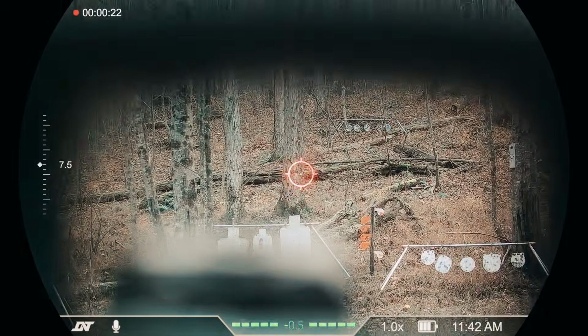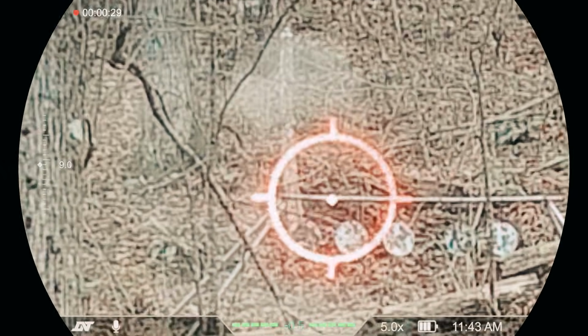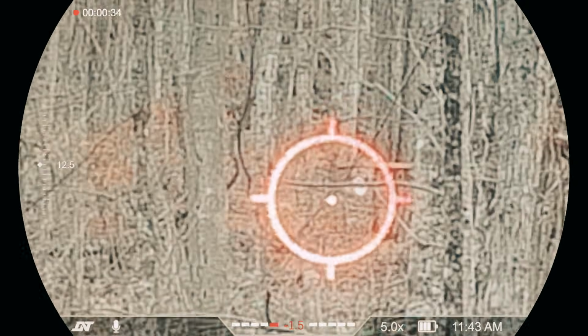Okay, so we are inside because it's absolutely freezing outside. We got that cold front coming in from Canada, and it's very cold. So didn't want to freeze my ass. I wanted to kind of show you just a little bit of close action here of the actual device itself.